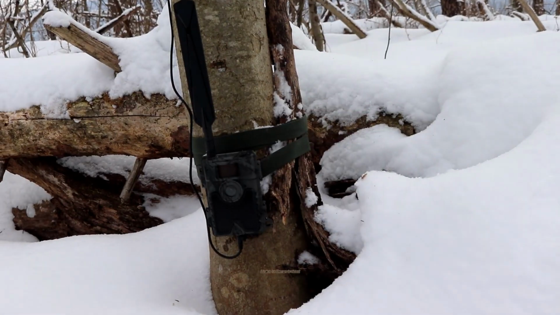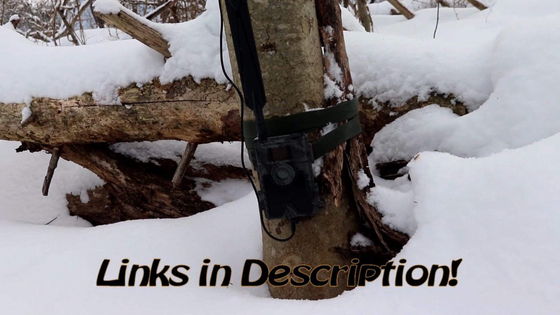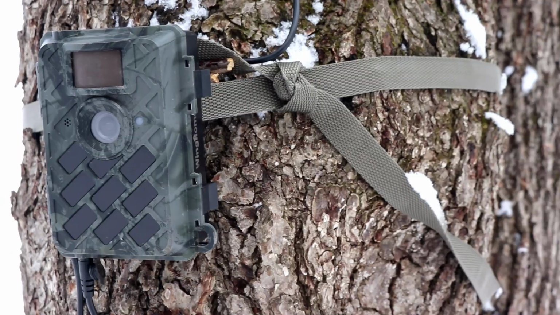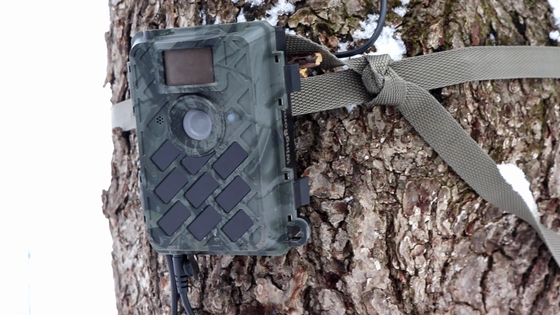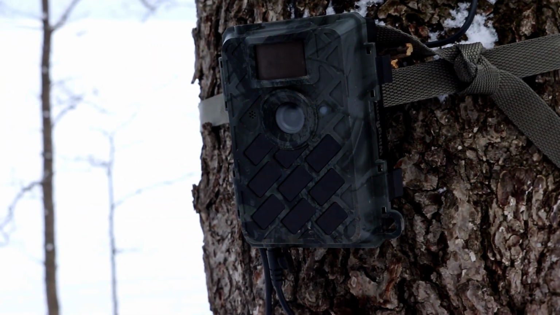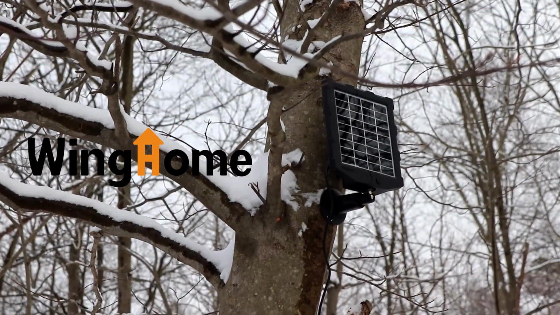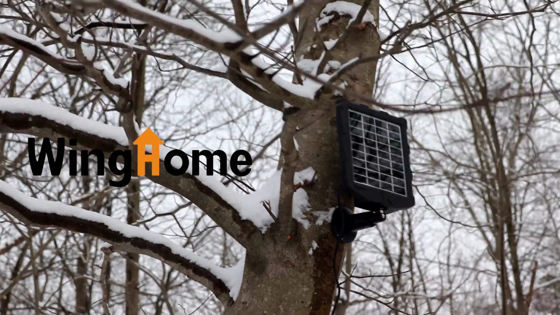Back here I have a brand new WingHome cellular trail camera. It's the model 480 ACE. Back here behind the fox I have another WingHome trail camera. It is the model 630M. Now both of those trail cameras are paired up with the universal solar charger from WingHome. That solar charger can run both 6-volt and 12-volt batteries, and that will ensure I never have to worry about dead batteries and missing the action as the critters come past Freddy the Friendly Fox.